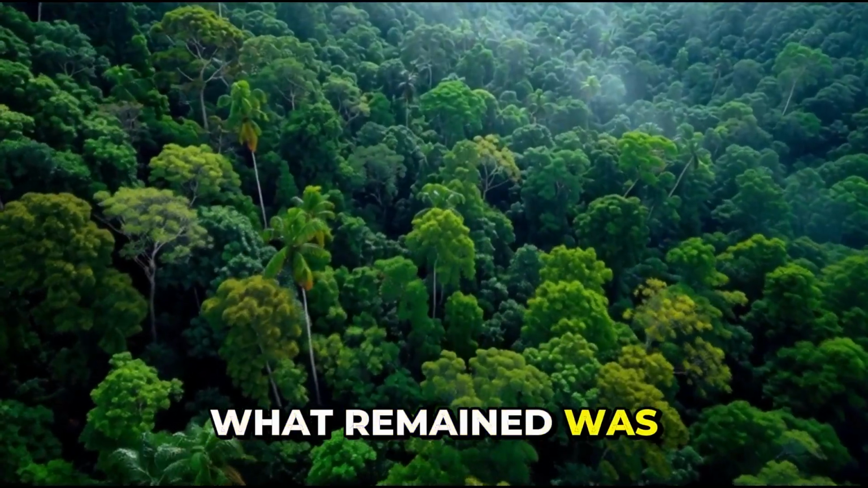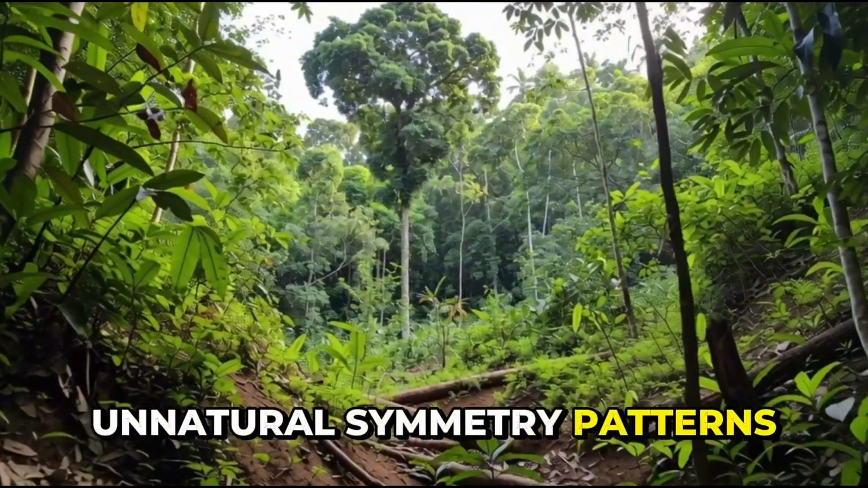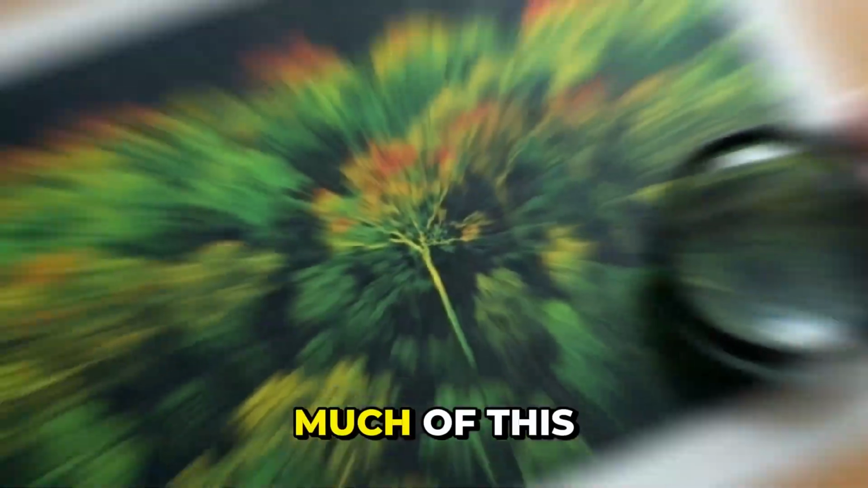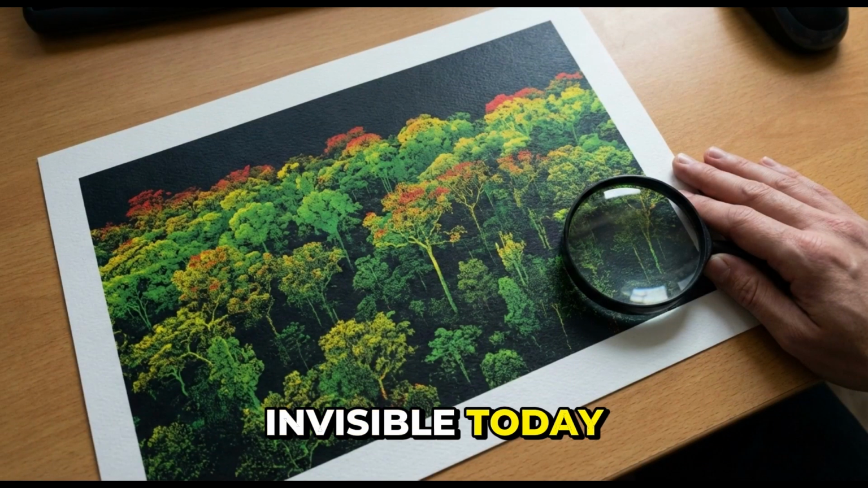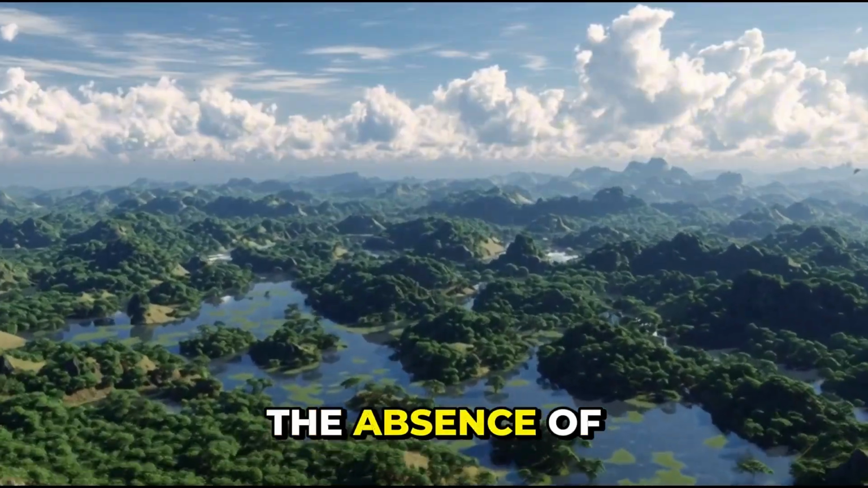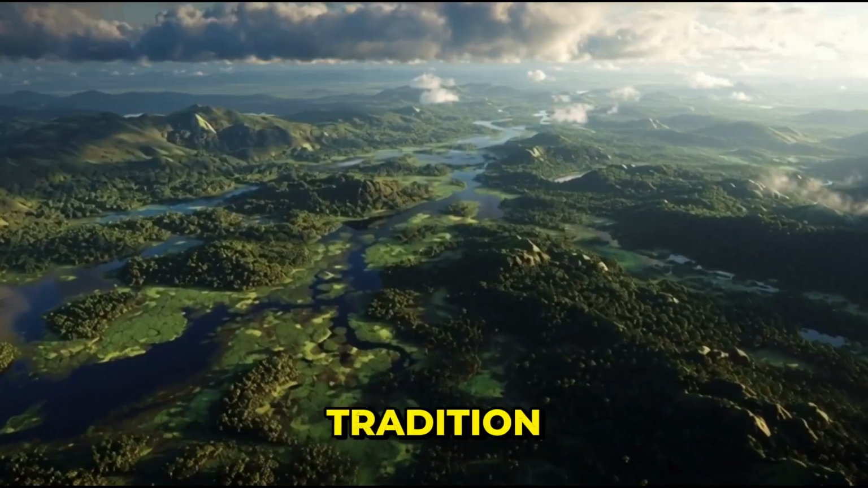What remained was subtle. Flattened terrain, unnatural symmetry, patterns only visible from above. Without LiDAR, much of this would still be invisible today. This means the absence of stone monuments does not imply the absence of complexity. It simply reflects a different architectural tradition.